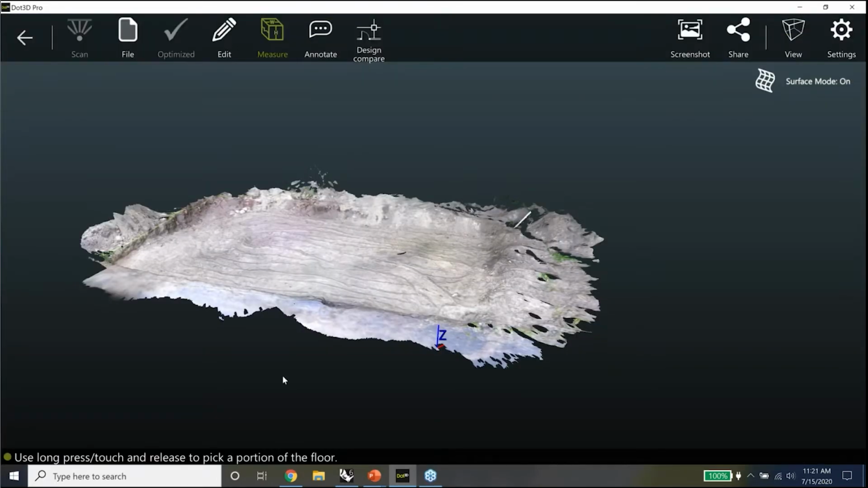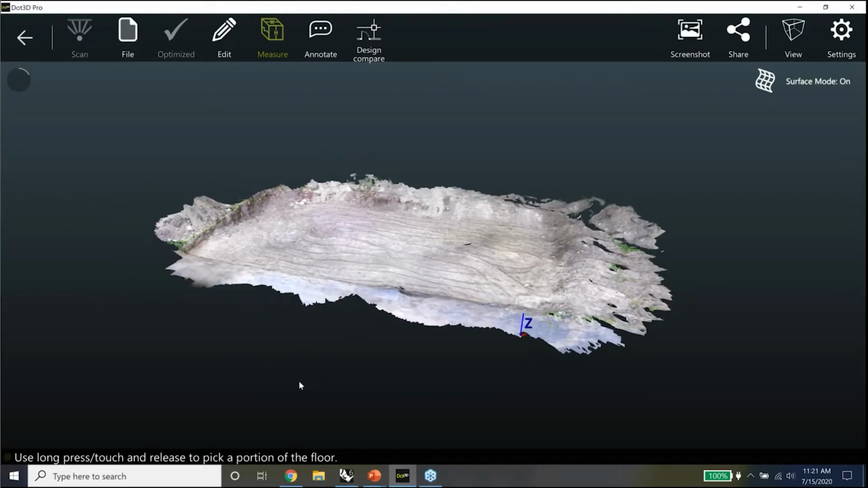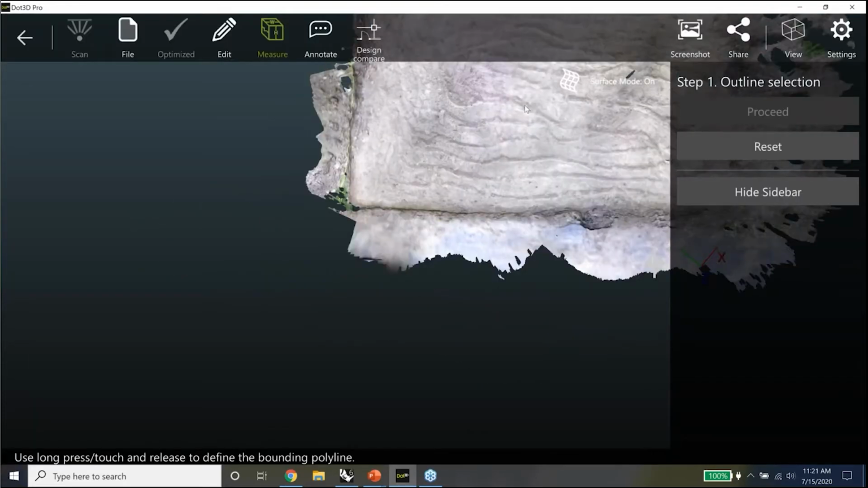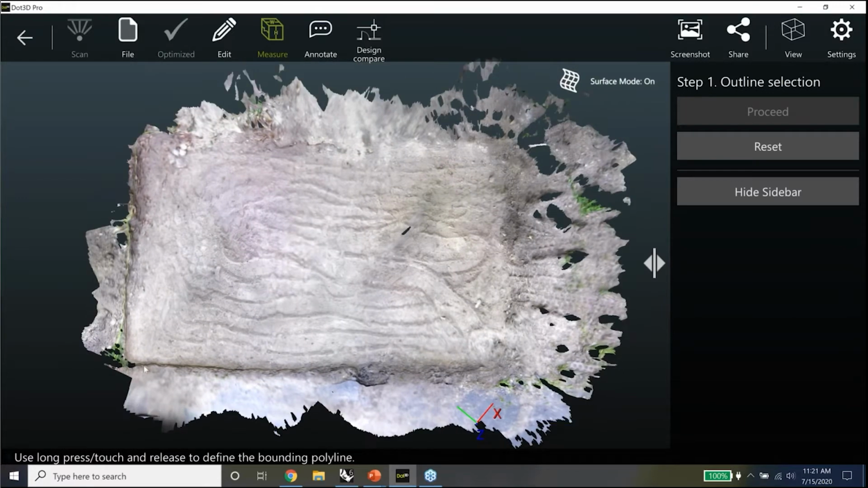And the first step in this is to create a plane. And what we're going to do is measure the volume between the plane and the bottom of the pit. So I picked a point around here. That's where the plane is. And then I have to draw a polyline to define the volume that I want to measure.